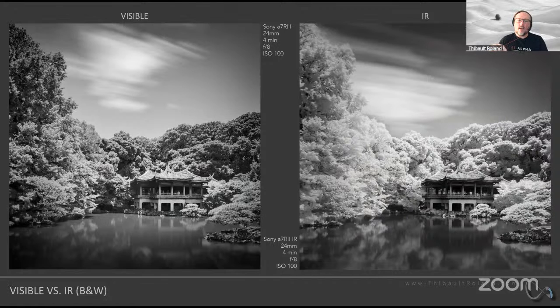So now you can see that the rendering, the effect of those two types of photography, whether it's visible on the left side or infrared on the right side, they're also extremely different. If I go a little bit more into the details of how different they are, first of all, you can see here how the vegetation basically just comes out very, very bright.